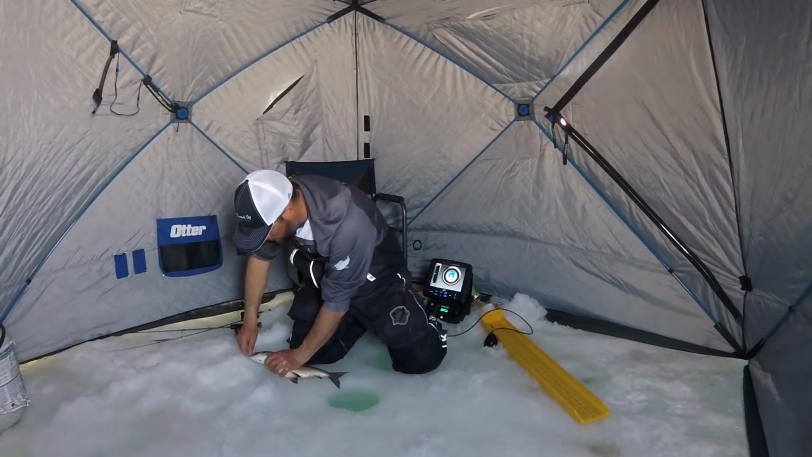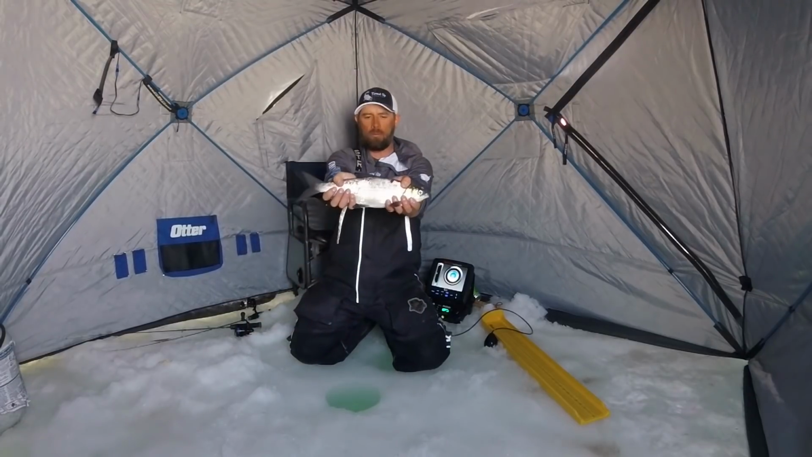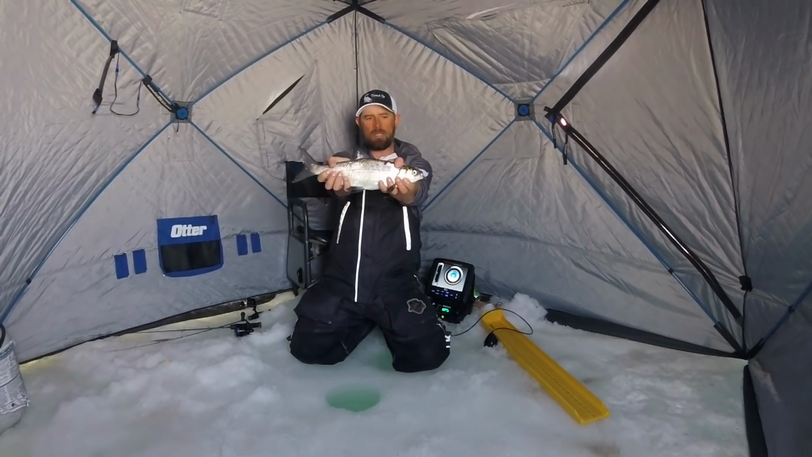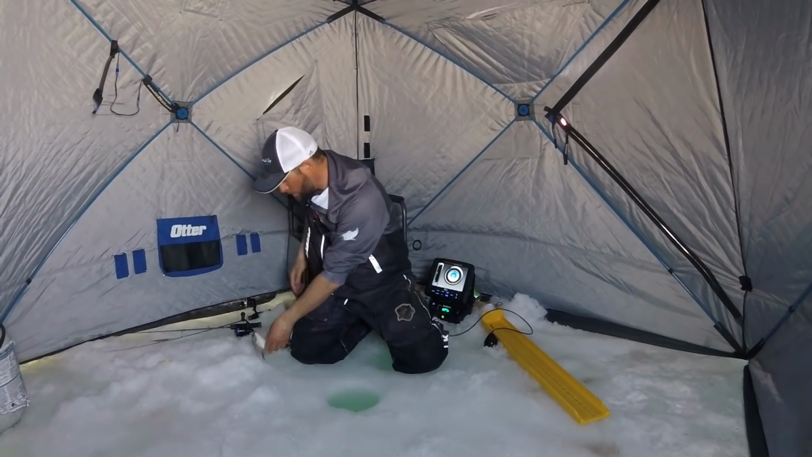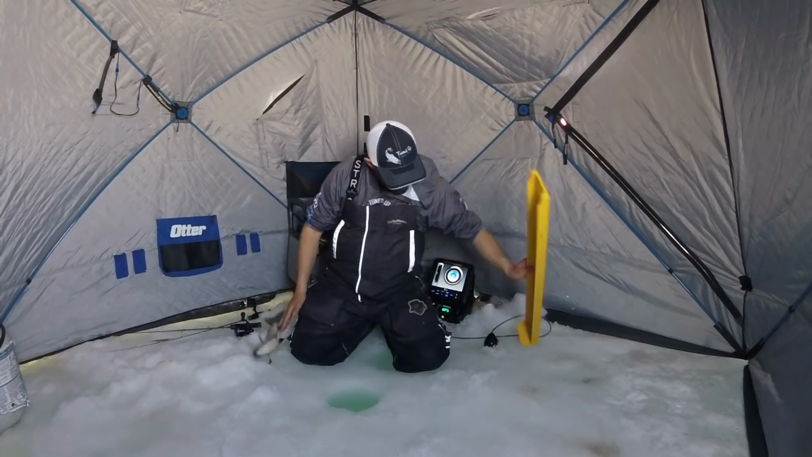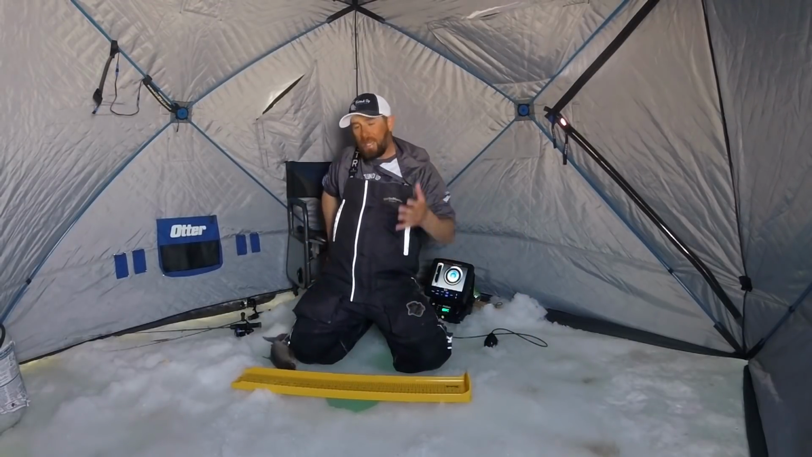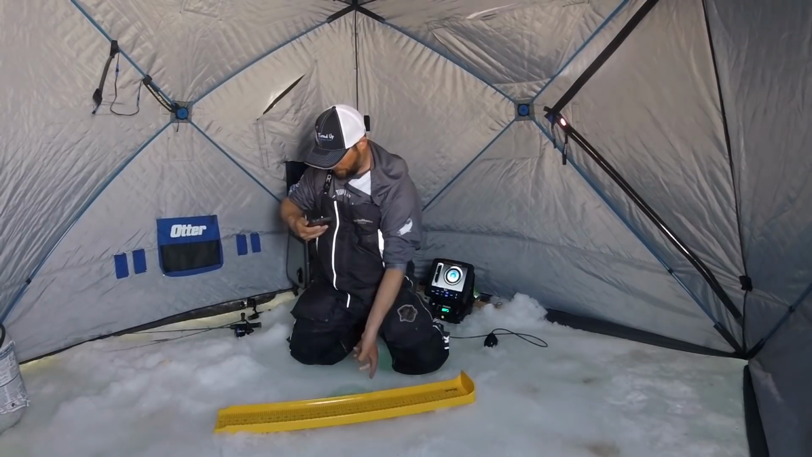Waxy worked. I'm going to get a good hold of them. There we go. I'm going to guess this one's probably 15.5 to 16 inches. So nothing record breaking. But if I wanted to take a bunch home for the smoker, or pickling them, or canning them, there's all kinds of stuff you can do with these fish, you guys.